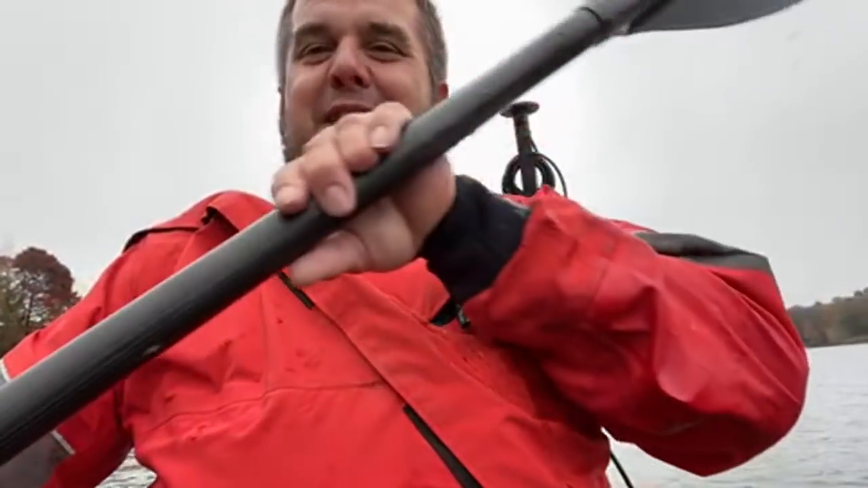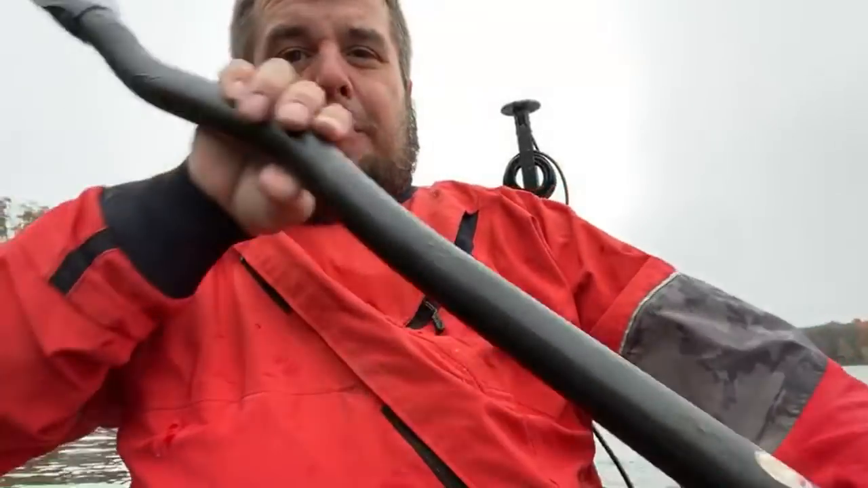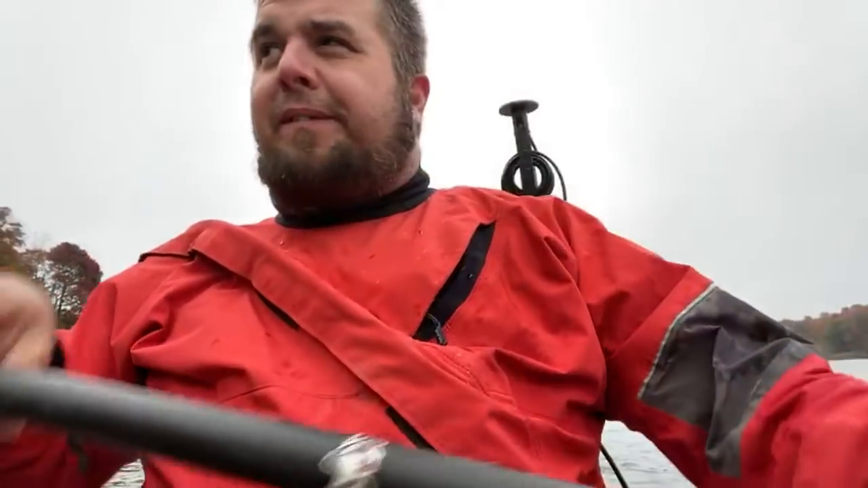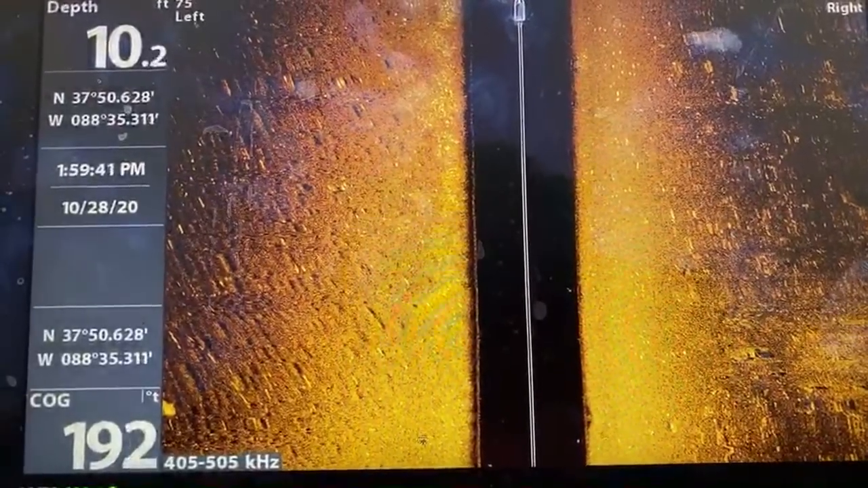Does my seat work? My butt is happy. I do have to bring it down a little bit because I am sitting up a little too high. So it definitely is a little tippy. But once I take the spring out, it's going to set me a little lower and I'll be all right. I was going to put the whole rack on there.